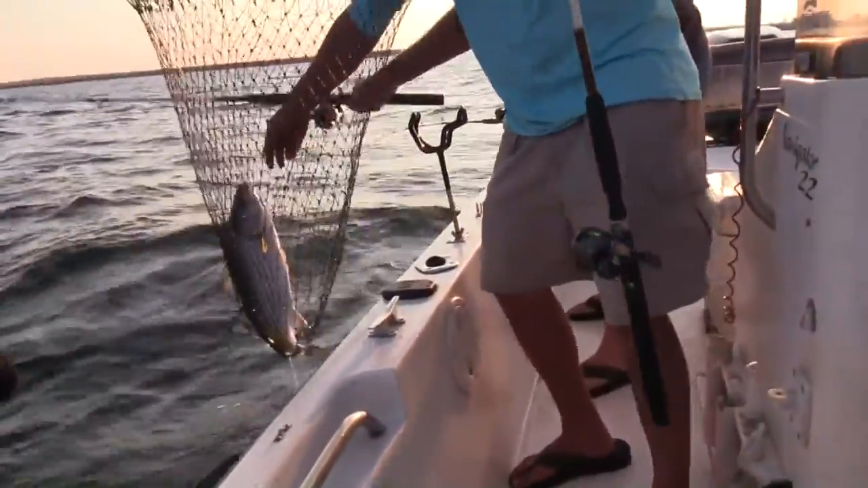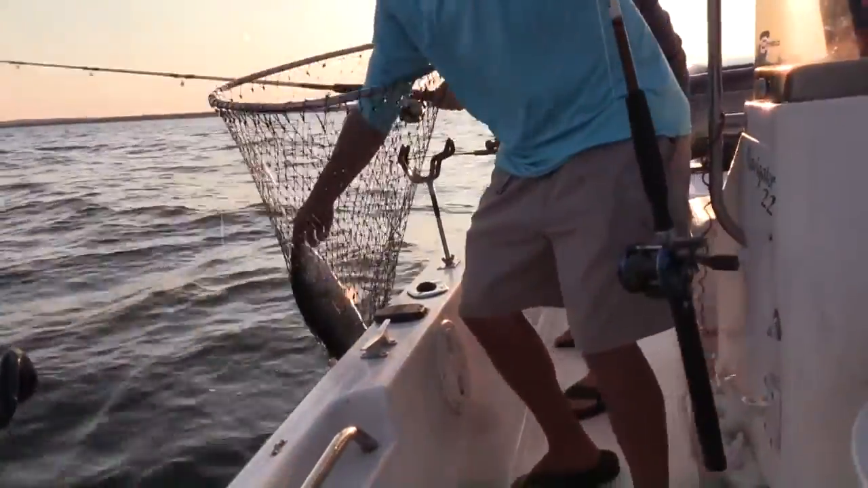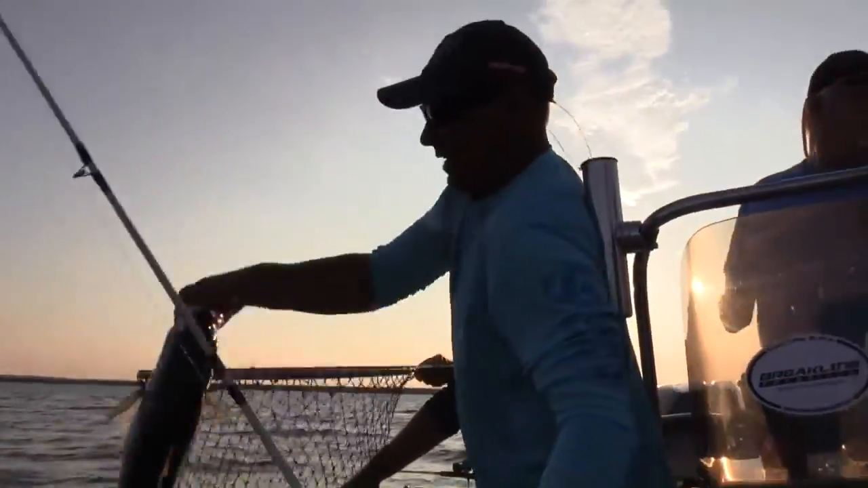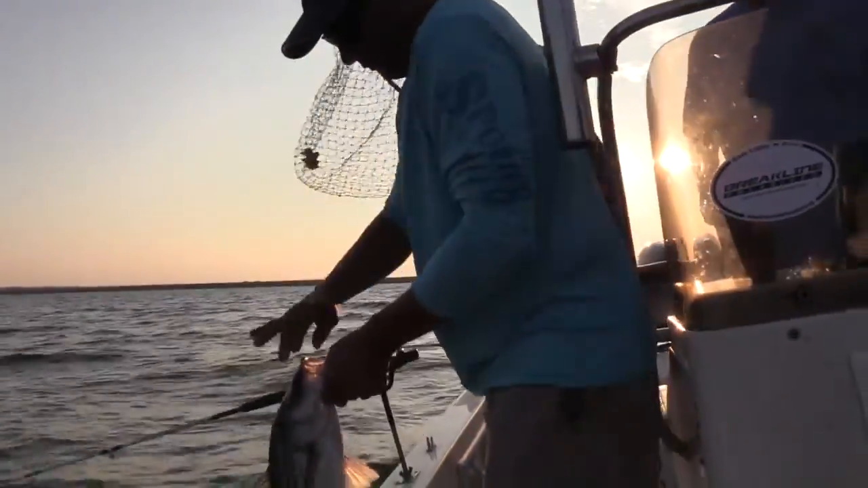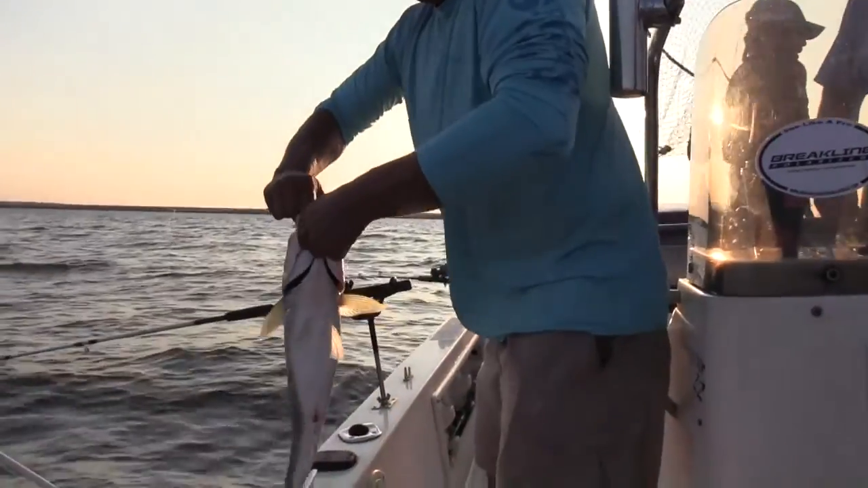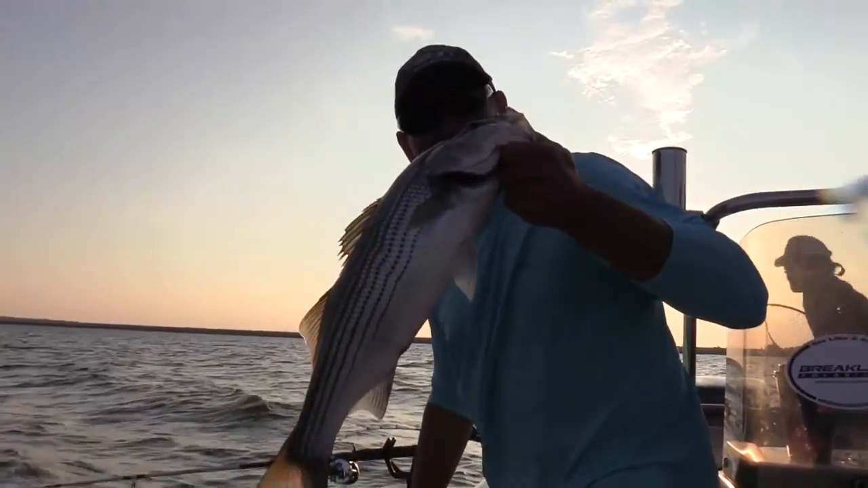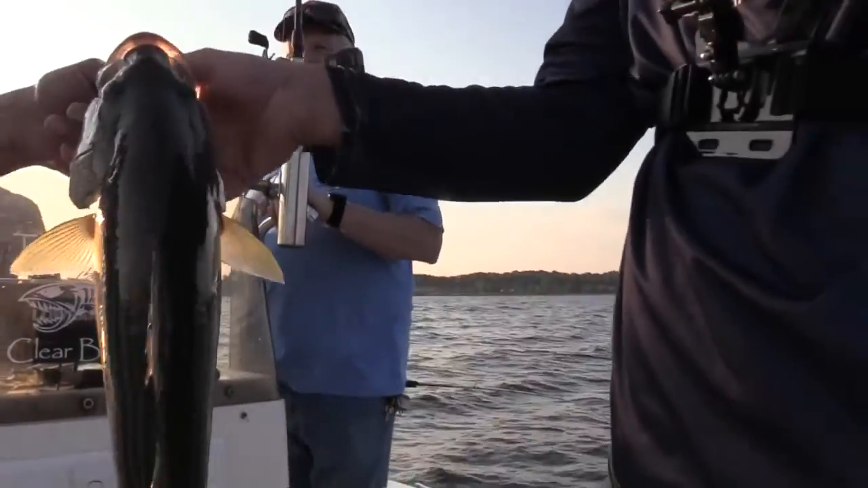All right, you don't have to touch the rod. Always leave your rod there. All hooked up, okay. Well, this is fish number 3. Number 3, you guys. There's a bunch of fish down there too now.